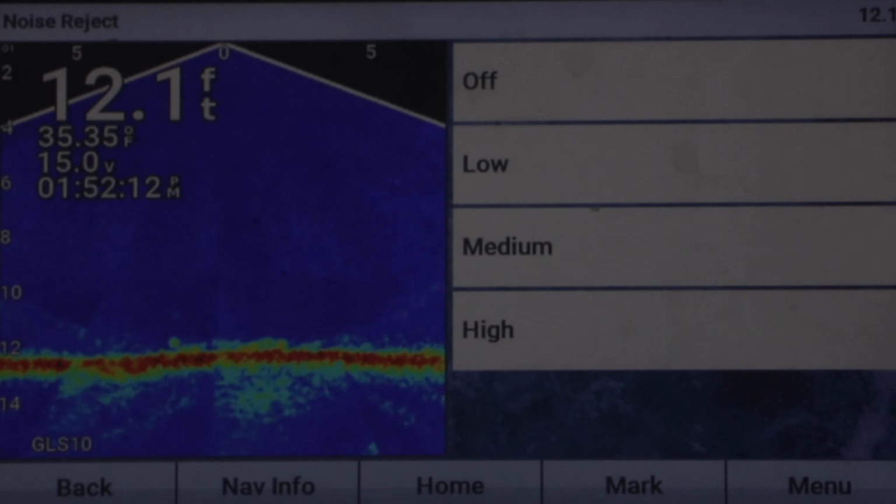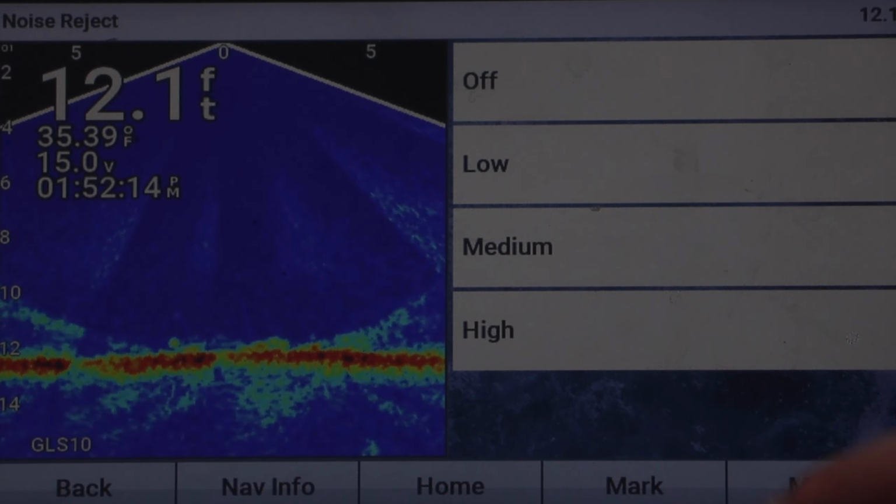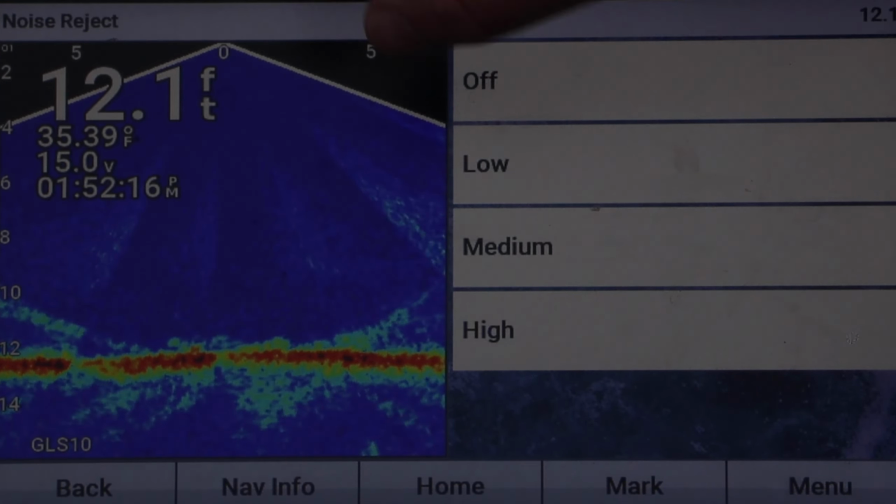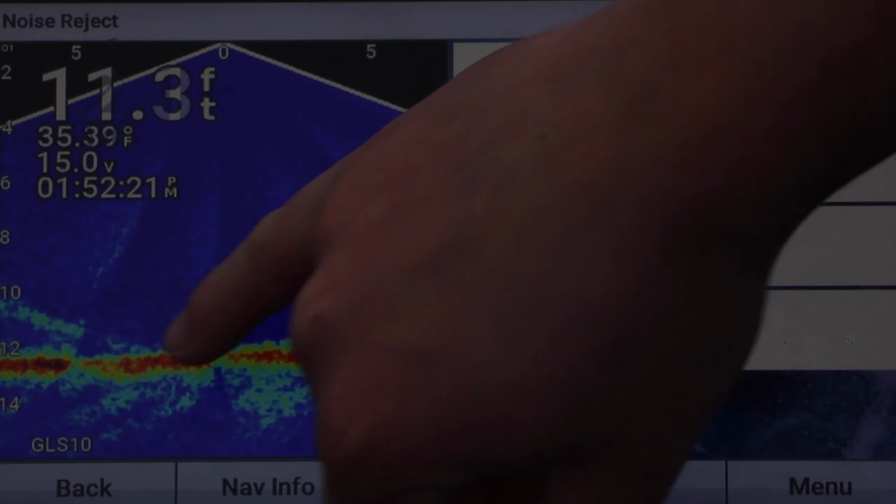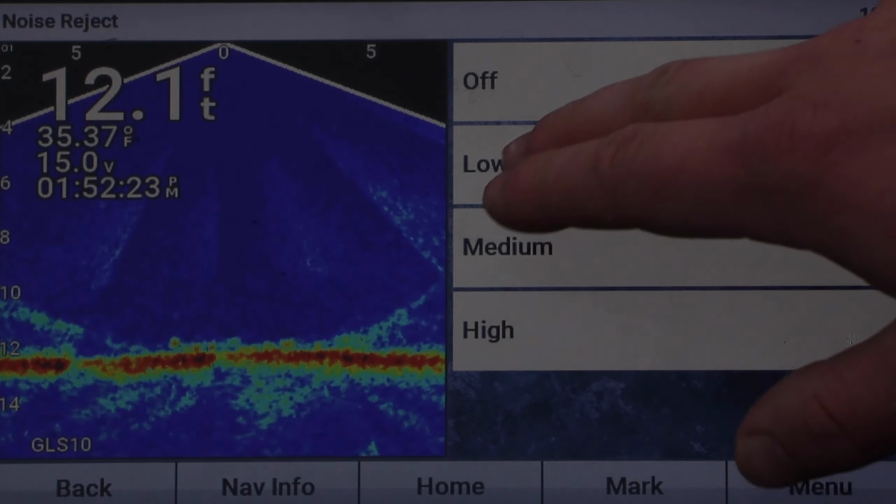Then your noise reject, I have it on high. If you have it off, you get a lot of the different cone angles. You can see this is the first cone angle, the middle cone angle, and the third cone angle. You guys can see that you get a lot of interference that way.